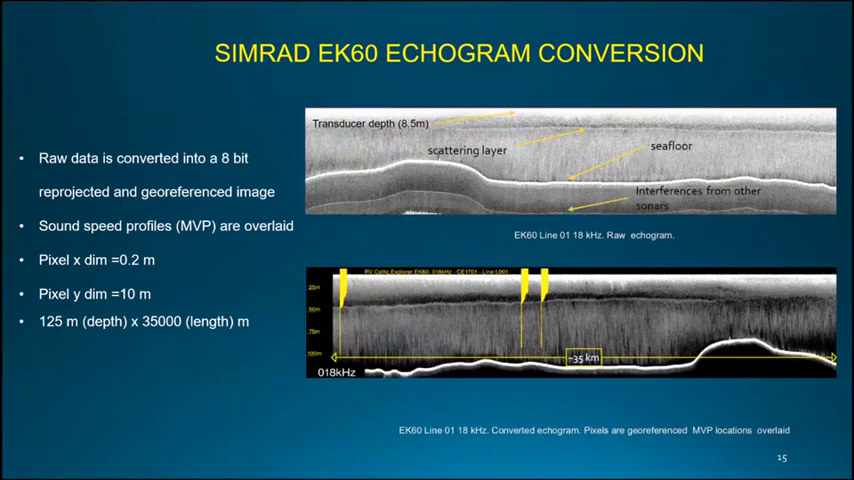So what did we do? We took the original EK60 echogram and reprojected it into an 8-bit image where each pixel was georeferenced, meaning the pixel dimension corresponds to 0.2 meters in height and 10 meters in the along-track direction. Each image corresponds to an echogram of 125 meters of depth and 35 kilometers long. We did that for 3 different frequencies: 18, 38, and 120 kilohertz.